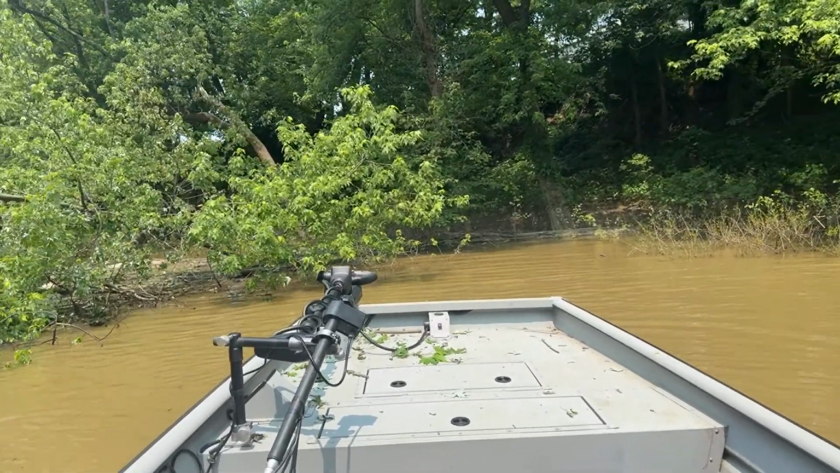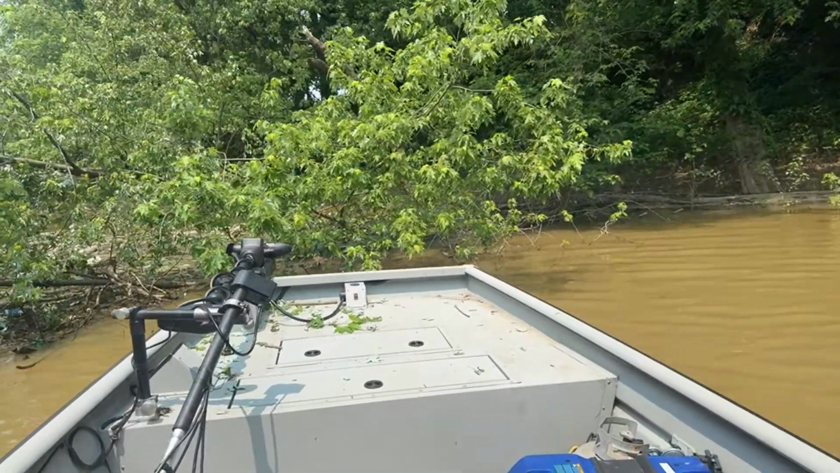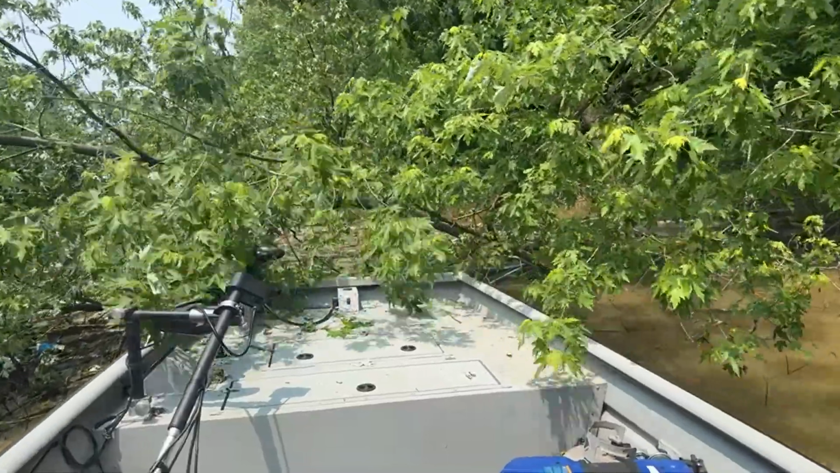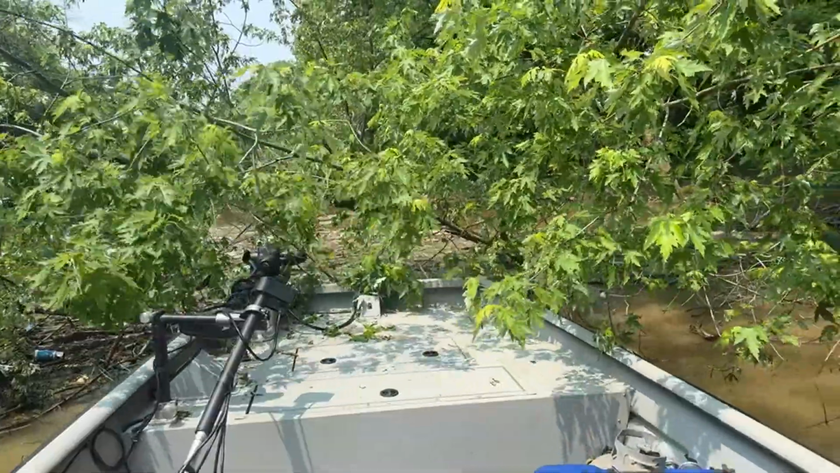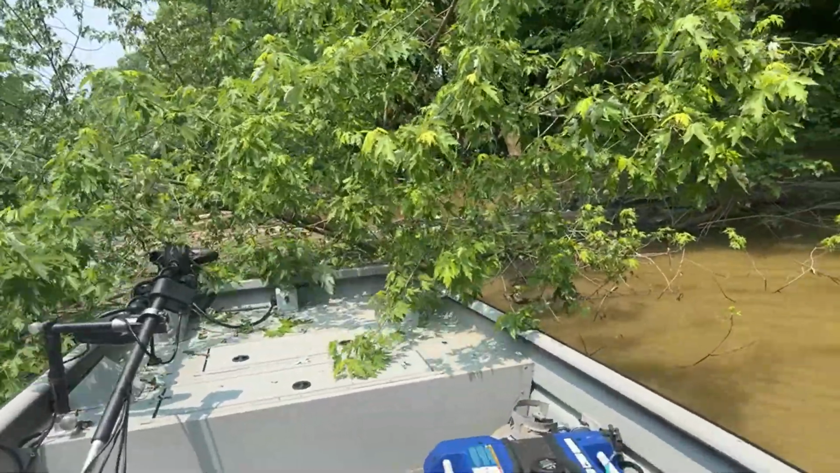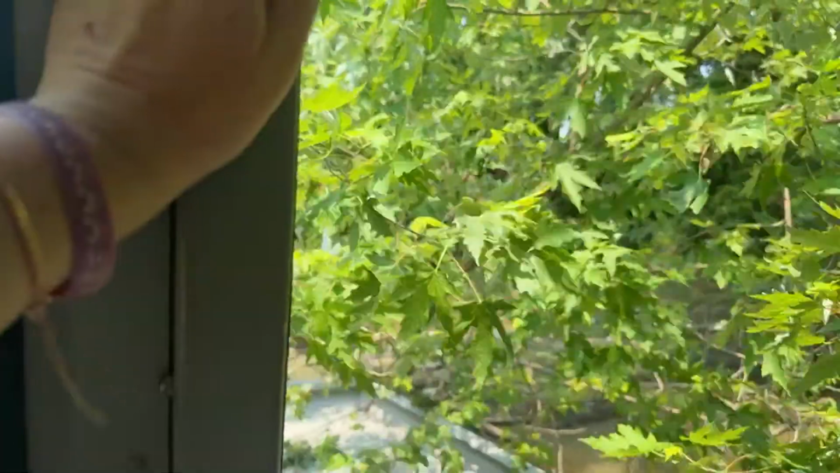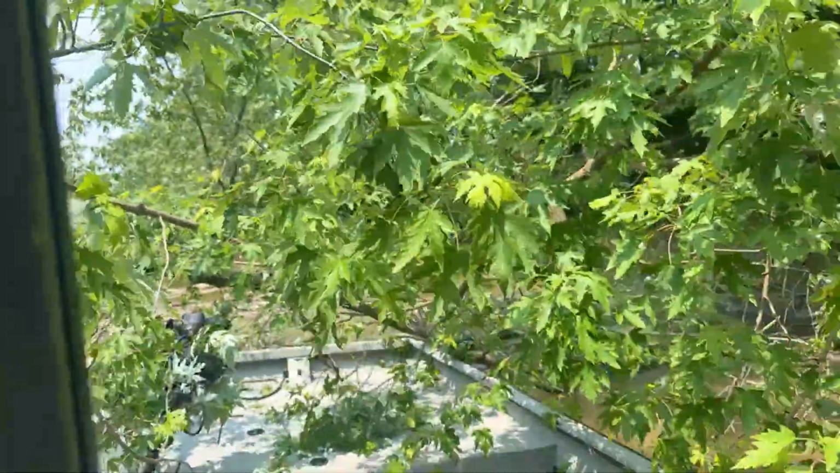Alright, we're gonna move this out of the way. I want the corner of the boat touching that branch. Right here. Hold on. I may get a little close. Too close.